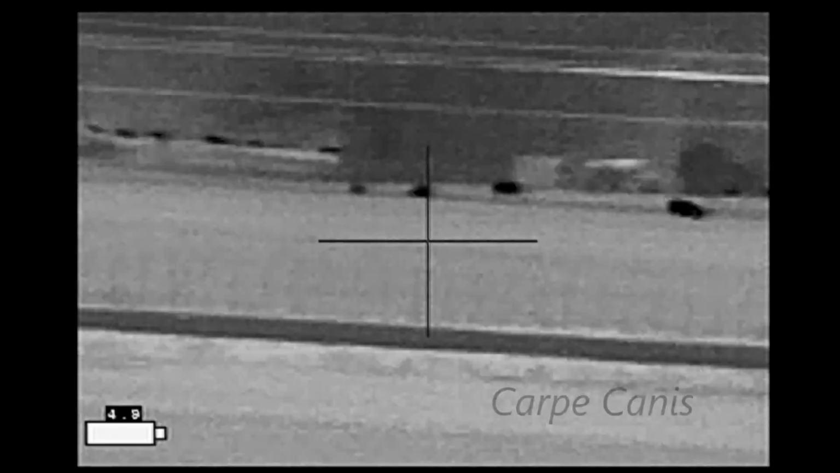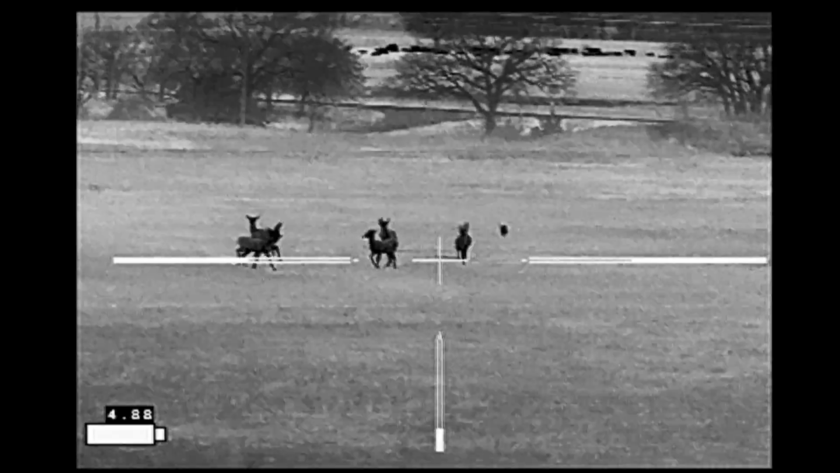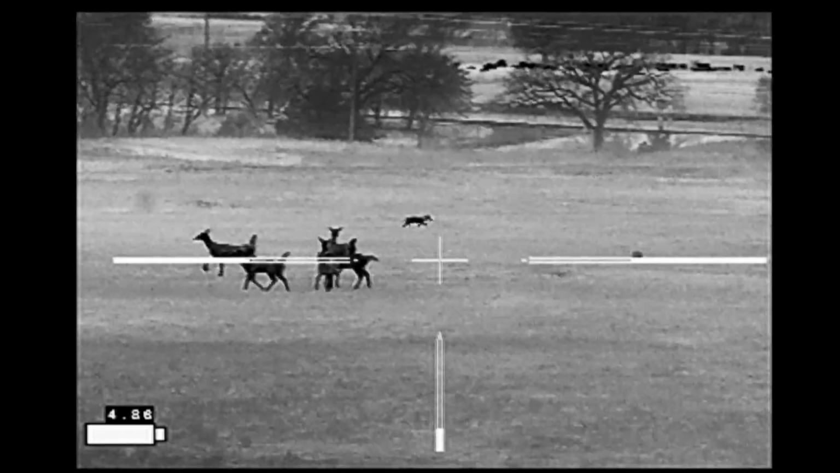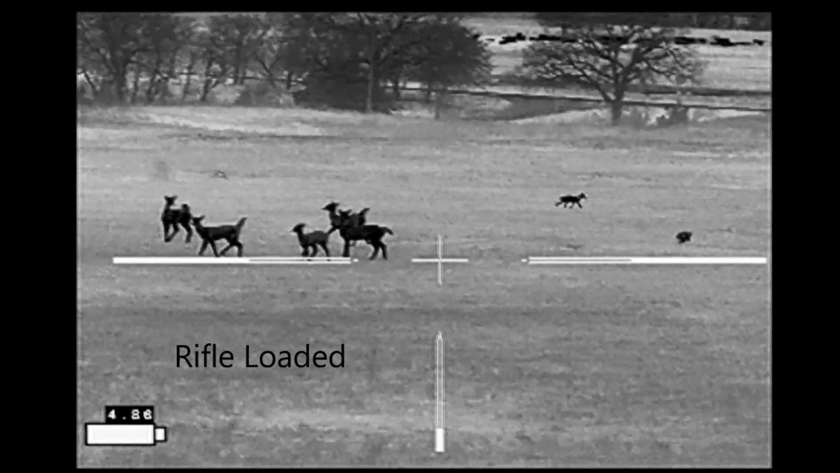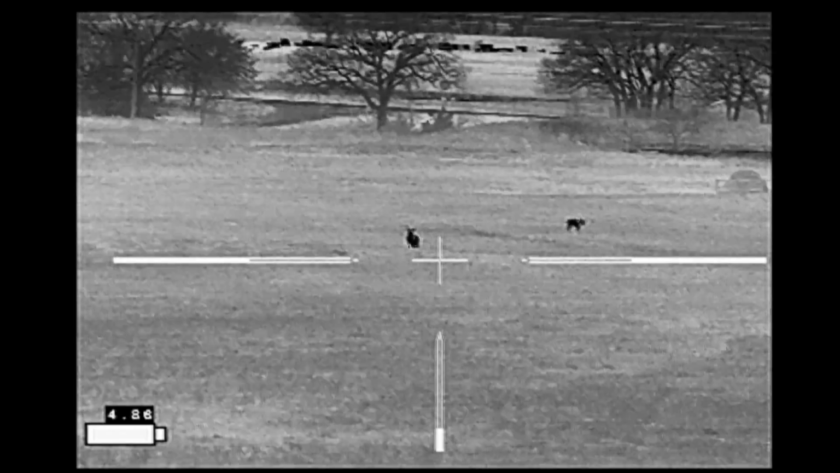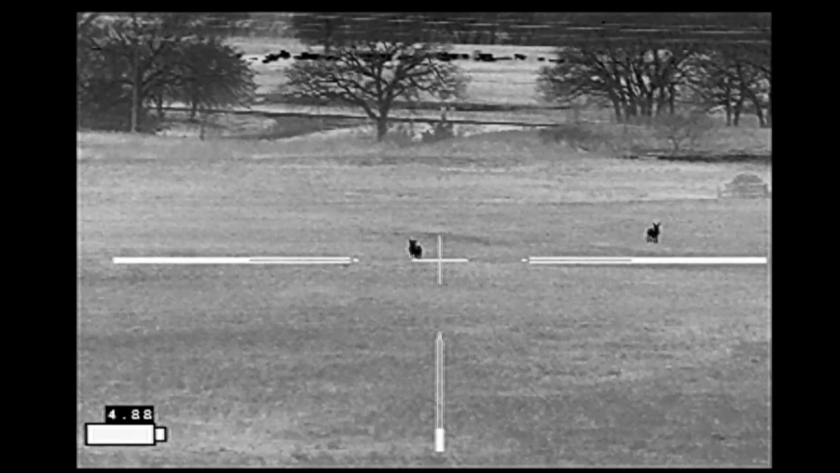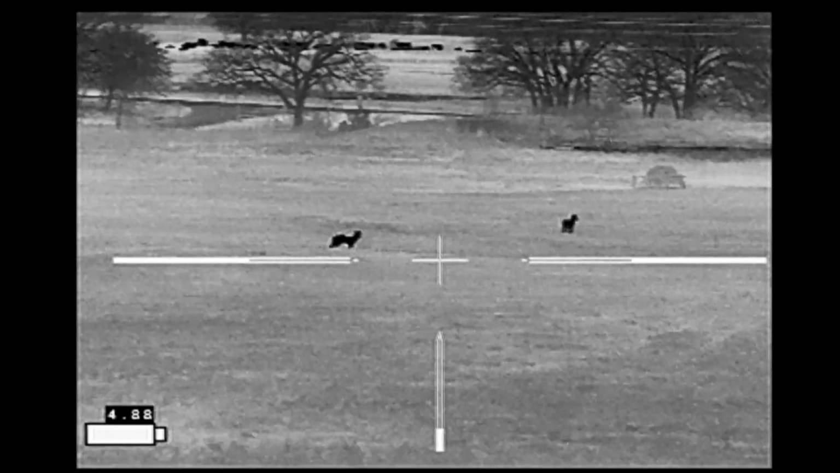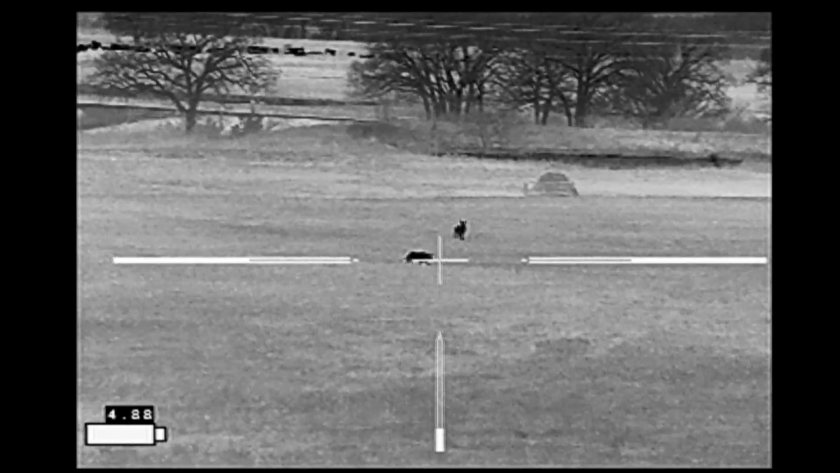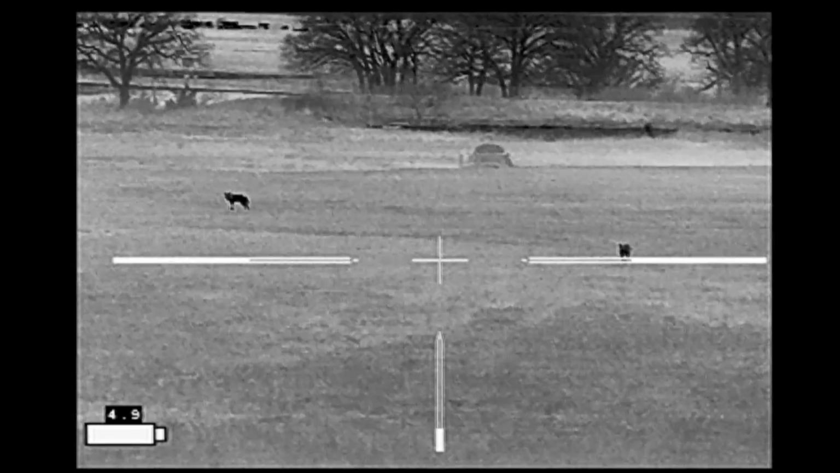While watching those hogs, I heard some noise much closer to me, and some deer that were bedded down had all stood up. And that is because some coyotes had come in and were scaring them off. Can't tell that these coyotes were necessarily chasing the deer, but the deer certainly didn't want anything to do with them. The coyotes were curious, coming in too close. Now on this property, I only have permission to hunt hogs and not hunt coyotes. So I just sat and bided my time, waiting to see what the coyotes would do.